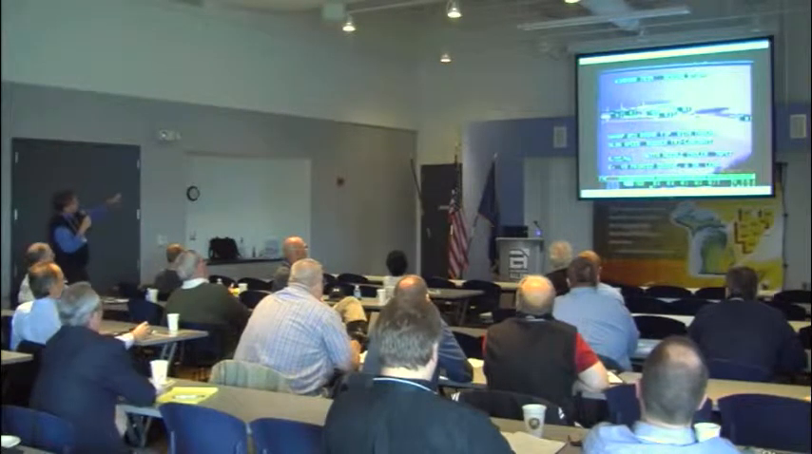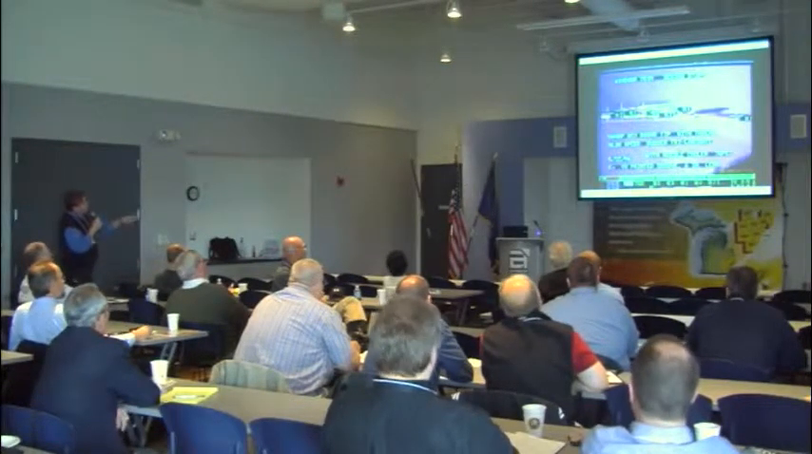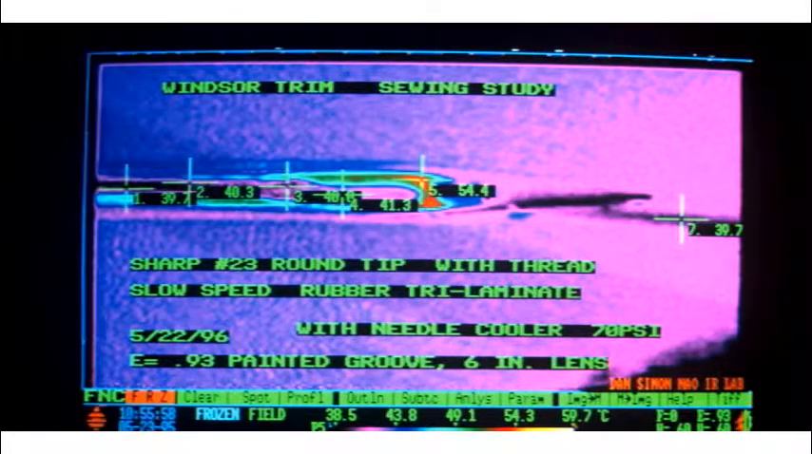So my camera was sideways, so the needle is going this way in this data here. You can see the nice tip of the needle. Now I had a nice blow-up of what that image looked like. Here's the thread that's going through the eye of the needle right there. And then the thread continues on behind the needle. So as it's stitching, in this case it was, we call it a slow speed. It might have been 200 inches a minute or something like that.